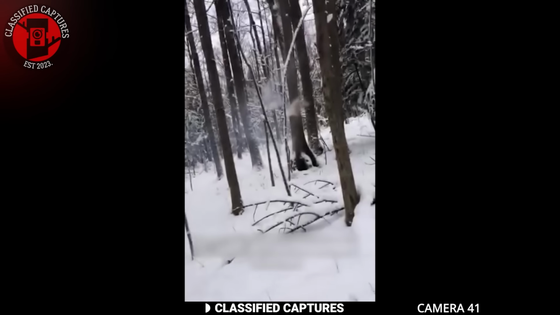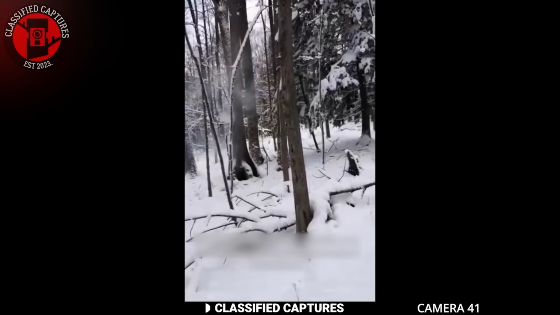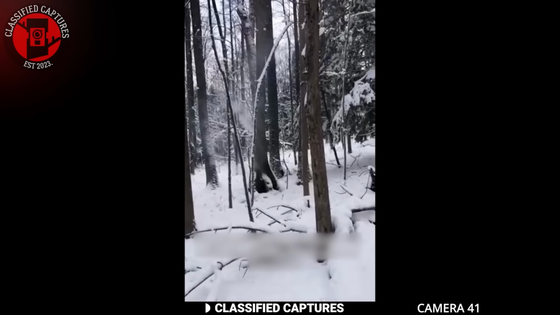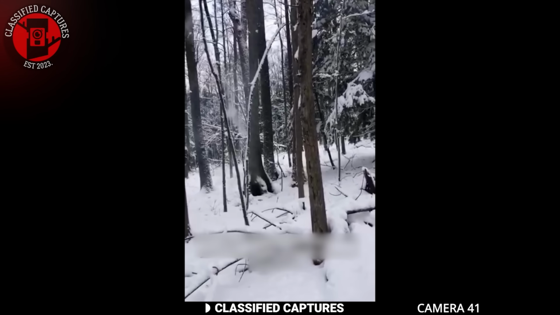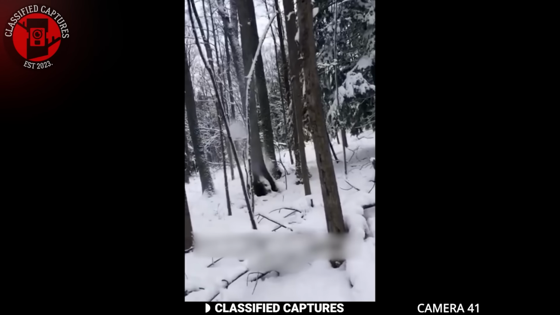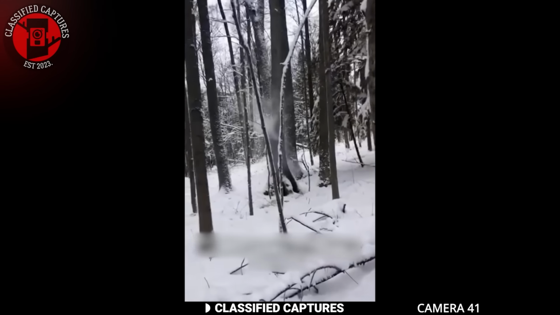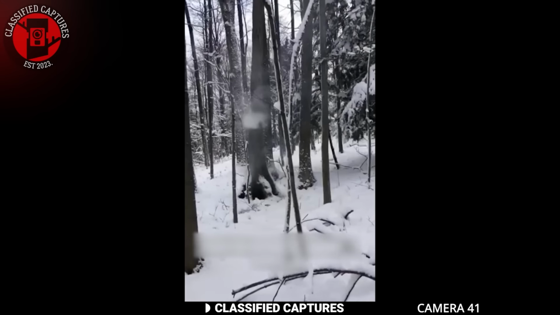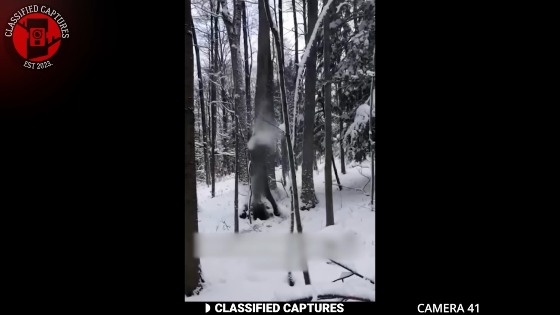After a snowstorm, a man went walking through the forest when he came across a strange spectacle in the woods. There was some sort of white smoke coming from a tree. Now, it's very curious because it just snowed and there was no indication of a fire being lit.